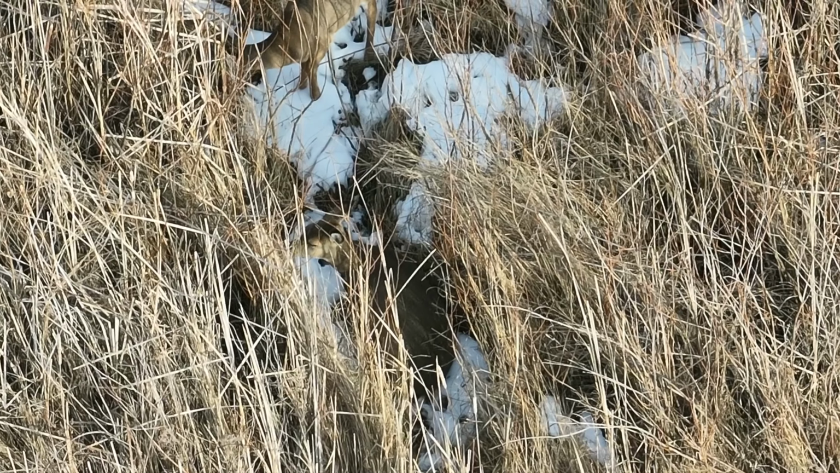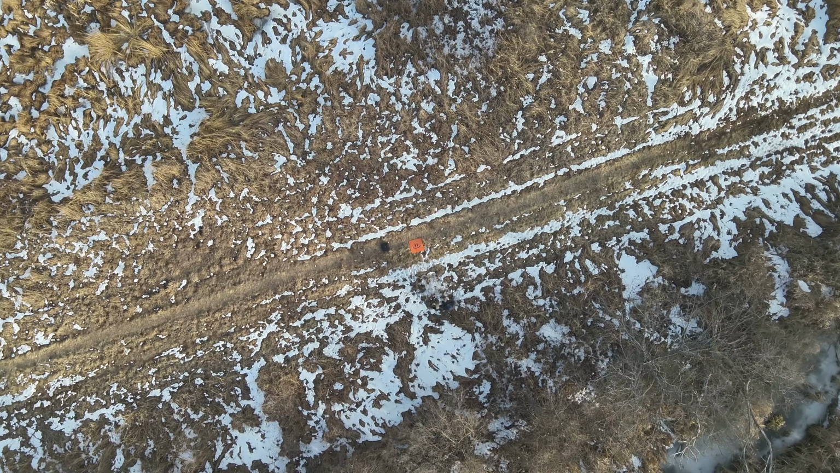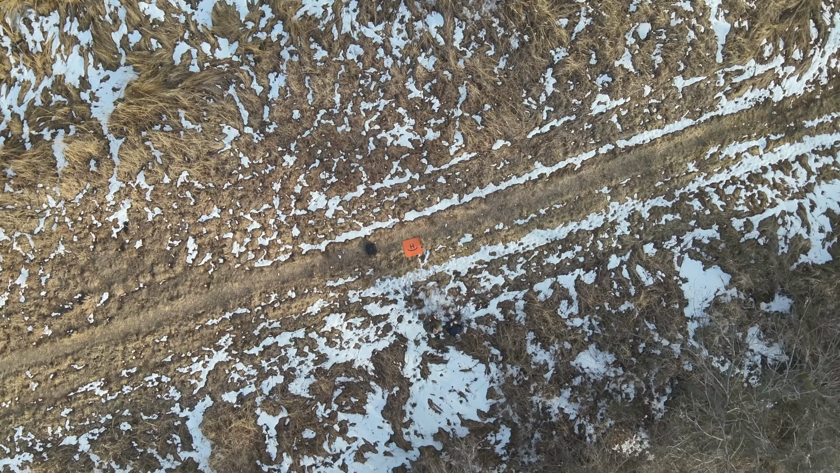But here I am returning to the launch pad. It's that orange square you can just make out now. The black box next to that is the actual carrying case for the Mavic 3T. It's a great carrying case. Has plenty of storage for additional batteries. And I'm going to come in here and land.